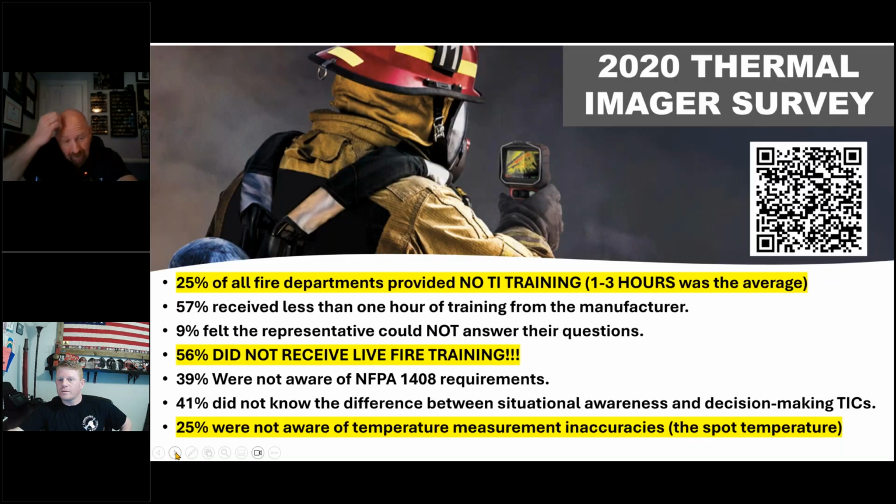So first thing we have to talk about, ladies and gentlemen, is that we are talking about two very important topics: EV, lithium-ion fires, and thermal imaging, do's and don'ts. Some information that's not well known. One of the problems we have in thermal imaging is this study we've shared with you before shows that the majority of the fire service has had very little to no training on this.